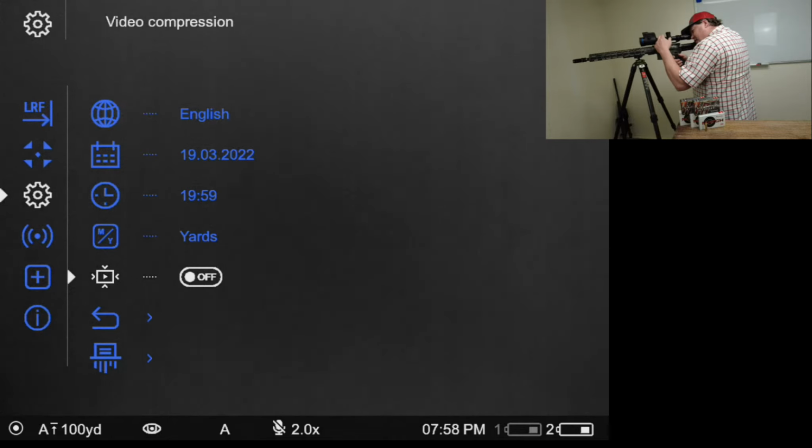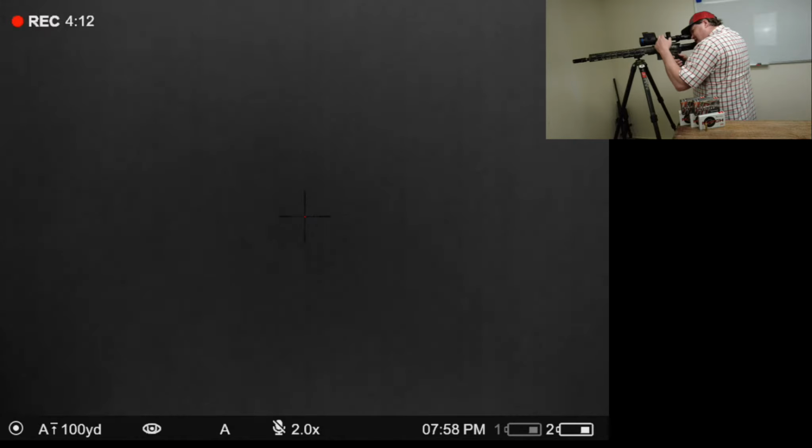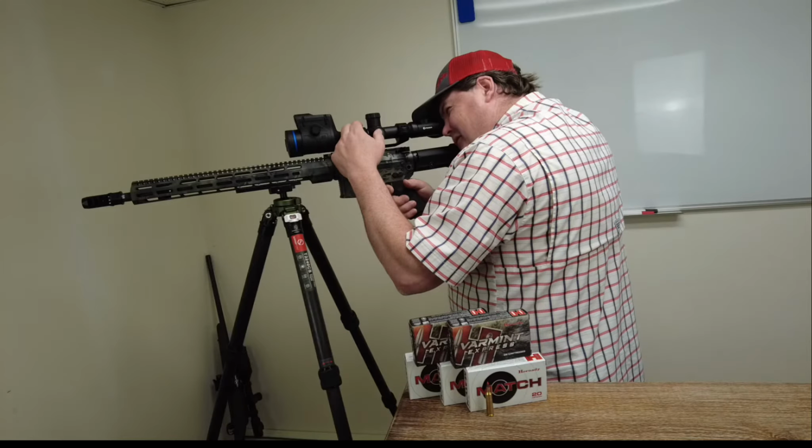In that video compression mode, you're essentially able to reduce the video file sizes. If you're in the standard mode, I think you get 3 hours of video. In the compression mode, about 40 hours of video. So if you're doing a lot of transfer wirelessly, that could be a big deal. But we'll go through the rest of this stuff in individual videos as people have questions on it.